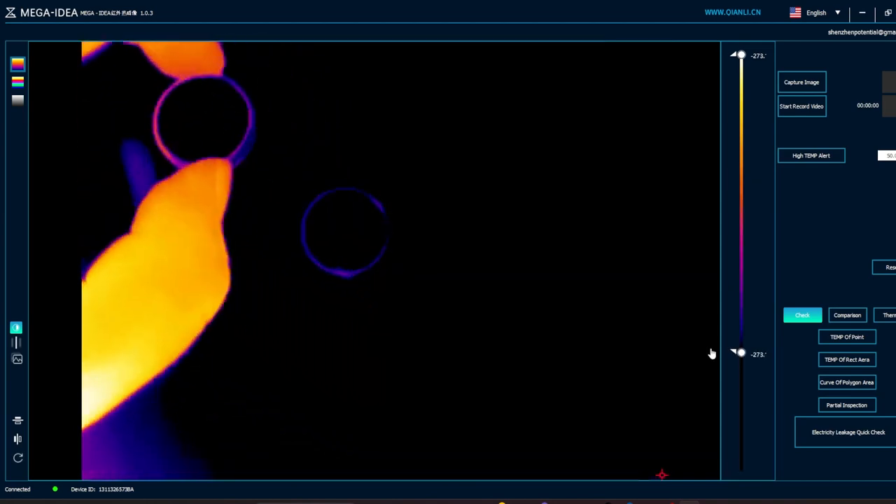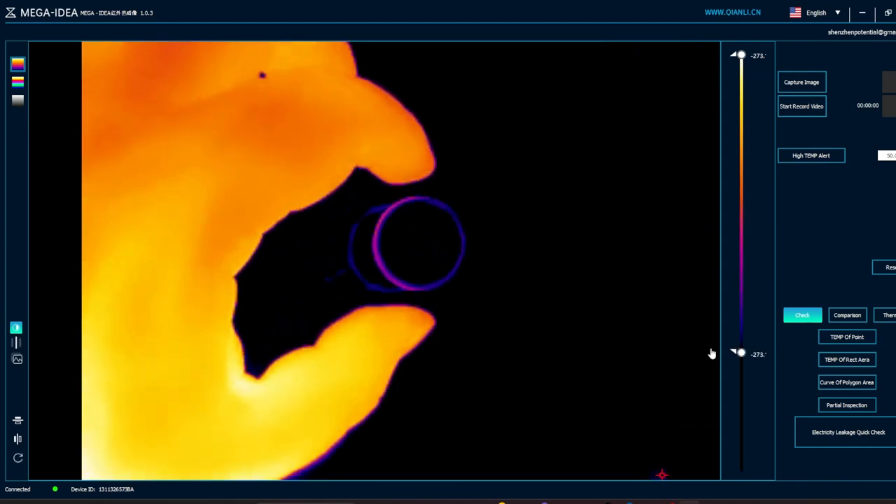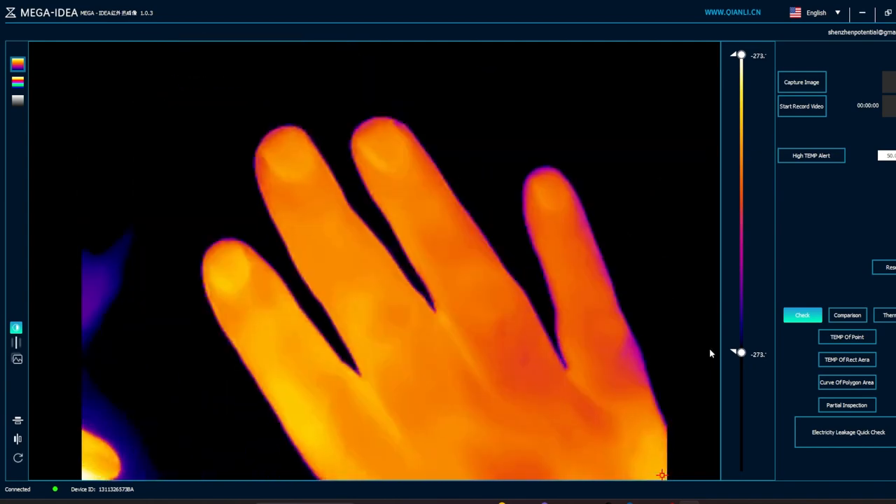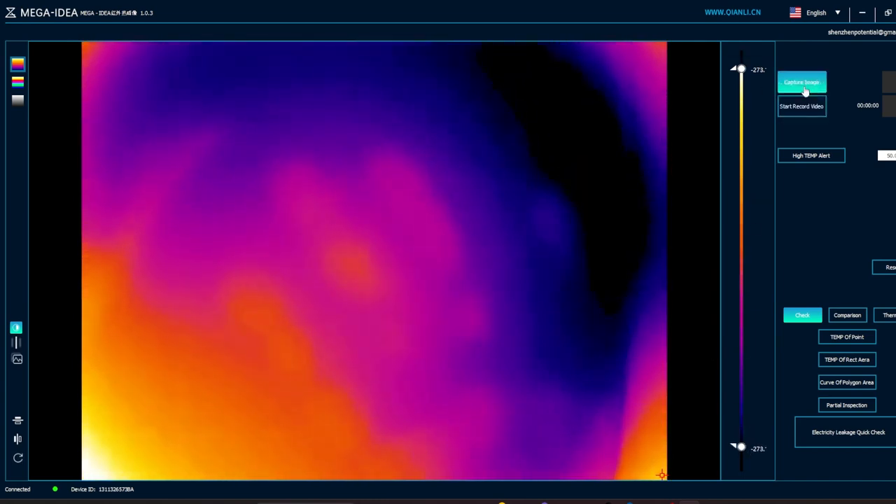You can slide this here and you can see the exchange of heat into the mat below from the ring. That's pretty cool. When I rub here on the mat, you can see the dissipation of heat. You can play with the settings all you'd like. You can even record a video here, capture an image.